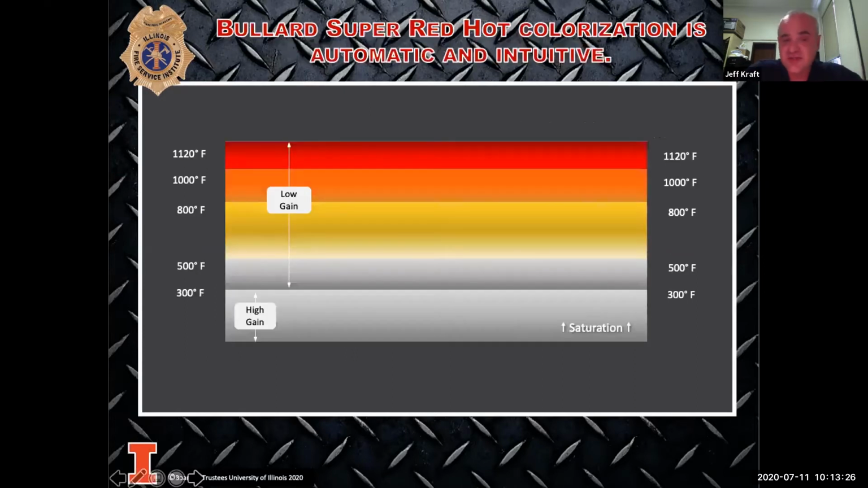On your cameras, especially the newer ones, some of the older ones are just black and white and don't have the colors. Are they still good cameras? Yes, it's still better than having nothing, but having the colors is actually beneficial. When we look at a camera, there are numbers usually on the right-hand side, and then there are colors on the screen. The numbers on the right-hand side of the camera give me surface temperatures.